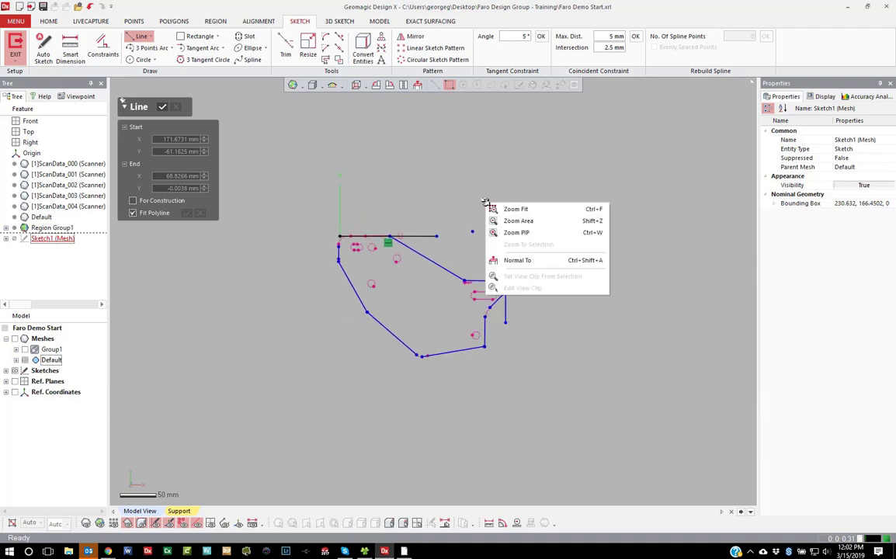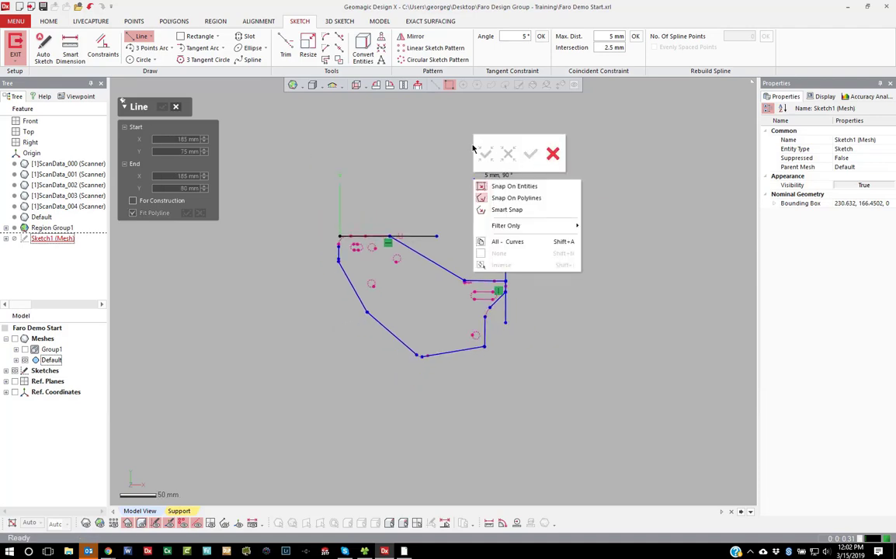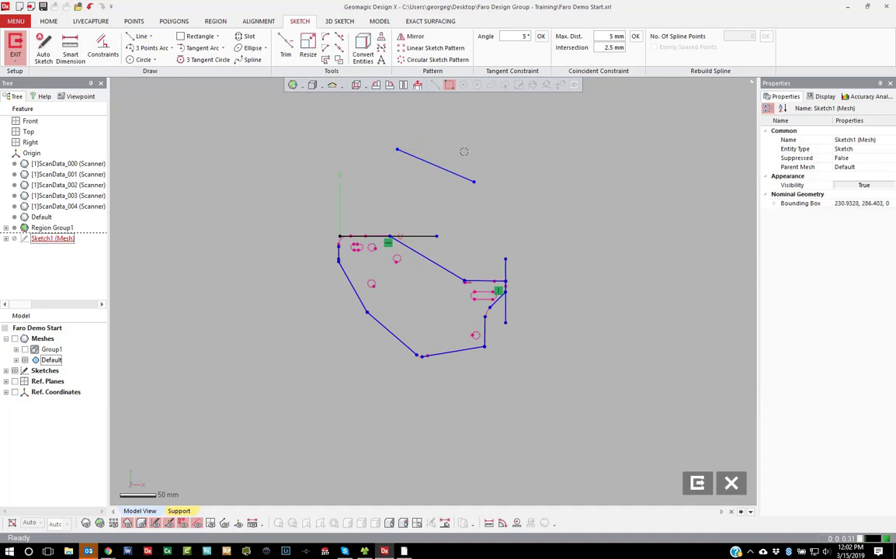So I'll usually do something along those lines right there where I rough in the outside. Then I come over and I do a corner trim. Make sure it's on corner. Make sure they're all trimmed too.